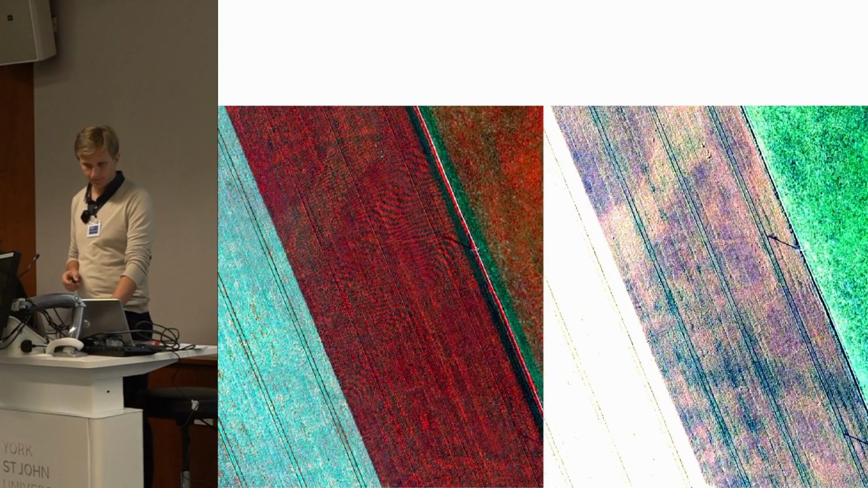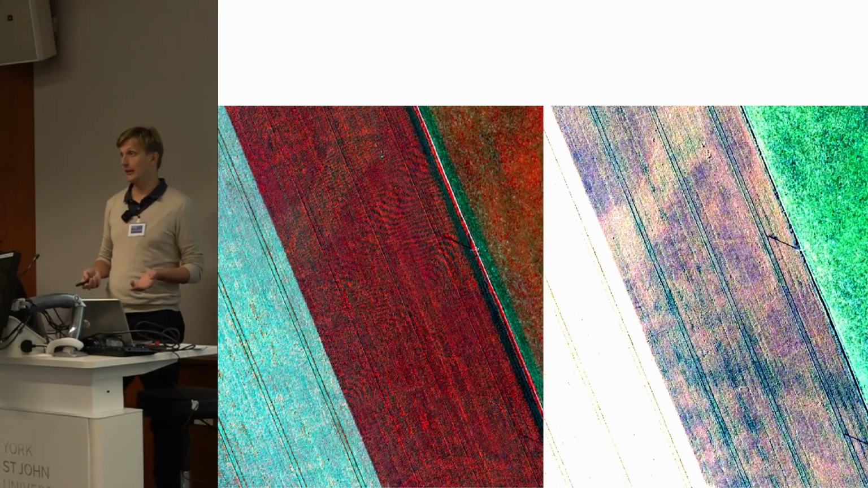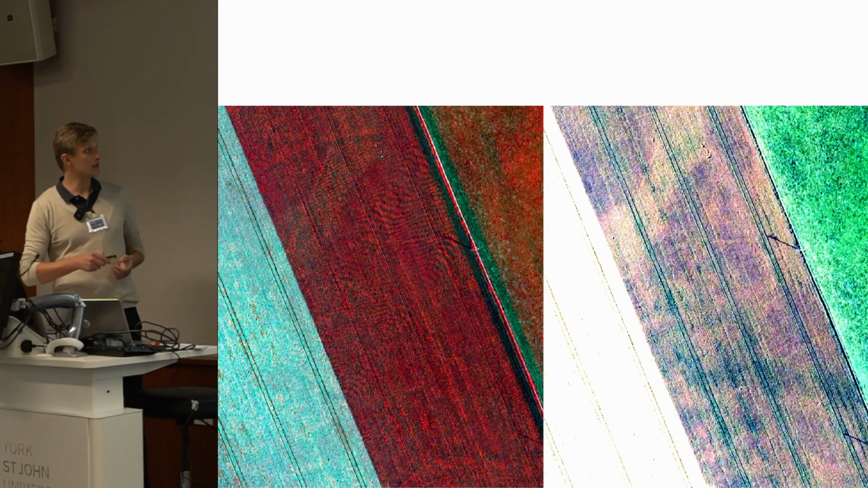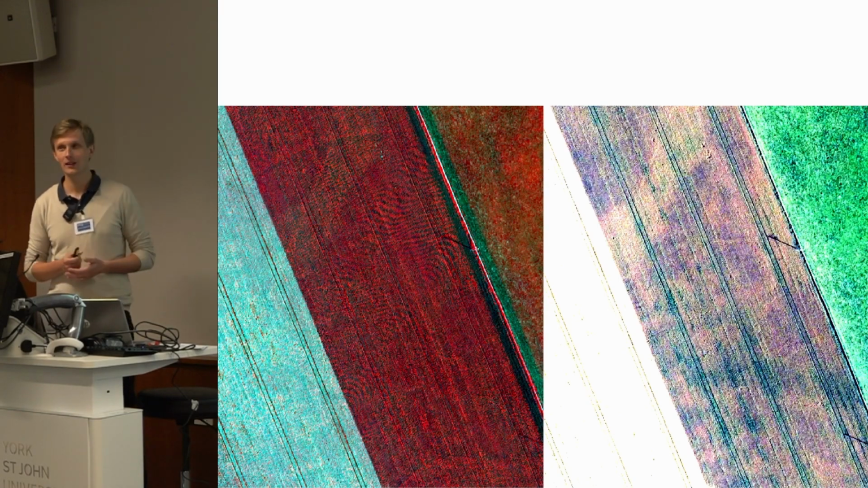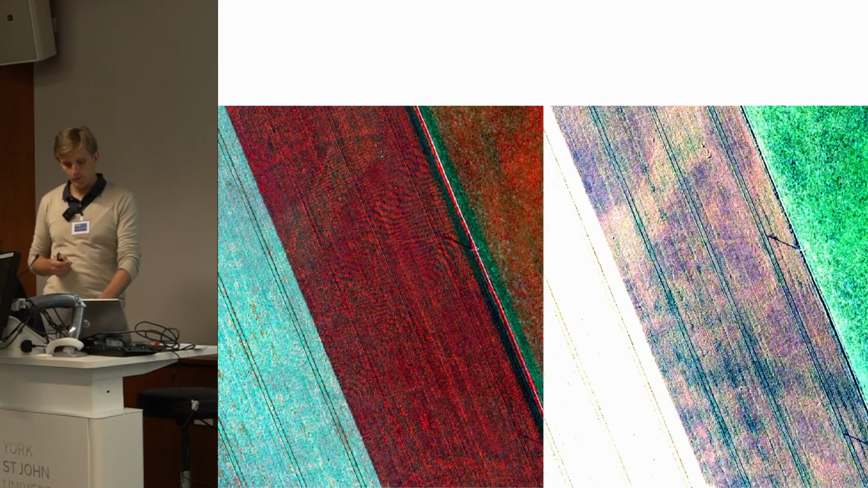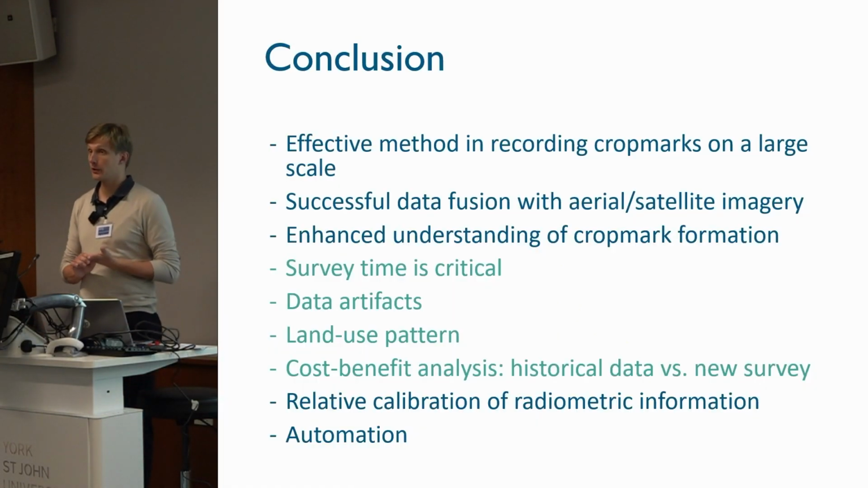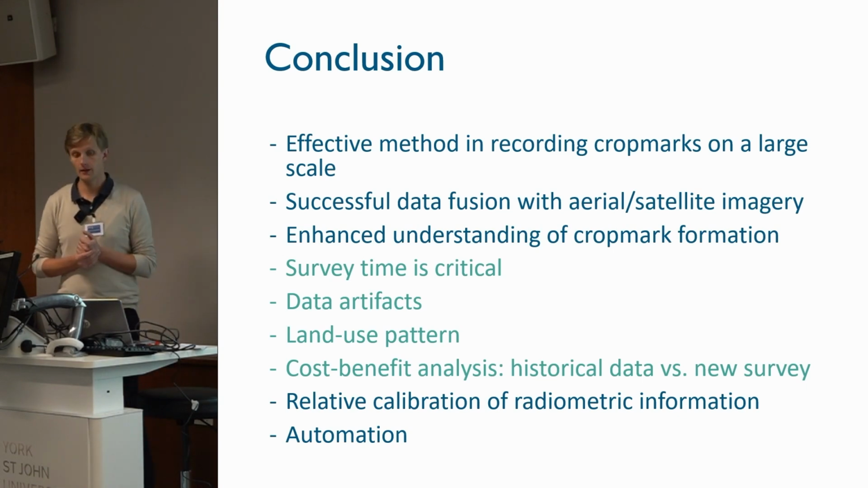And finally, my last example, it's a 3D data. And in the 3D data, in the height data, you will have also different kinds of noise. And this wavy pattern is actually wind blowing through the fields of Scotland, which you cannot, of course, see in the other data. So, to conclude, it seems to be an effective method in recording cropmarks, and we can use it on a large scale.